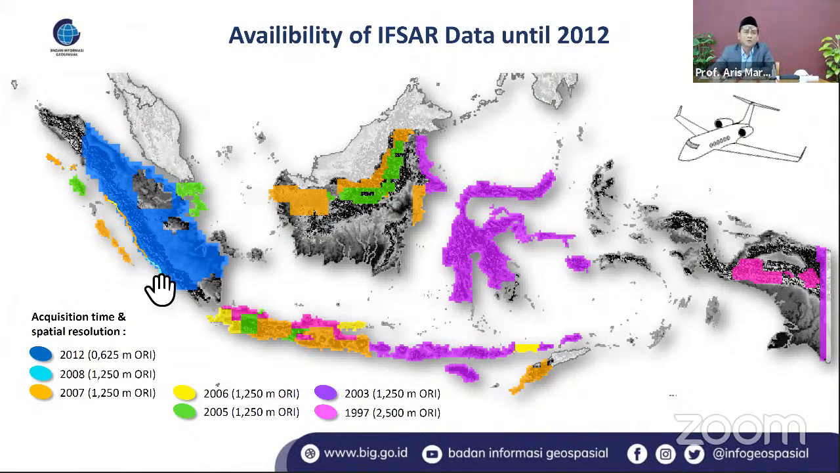For example, we did almost the entire Sumatra in 2012 with 0.6 meter using ORI. And also the entire Java, we have finished this SAR data. But still other places, for example, the new capital city in Kalimantan, as well as Halmahera and also Papua, are not yet covered by this data. So we still have to work hard to finish those up to 2024.